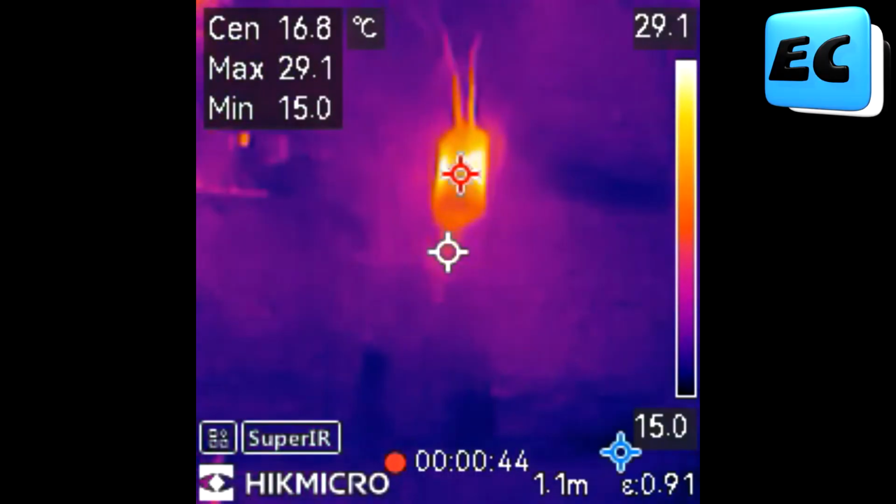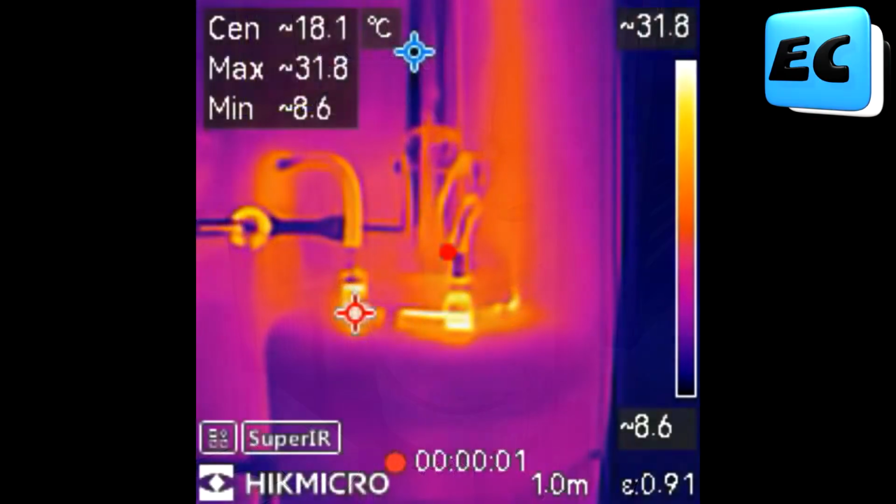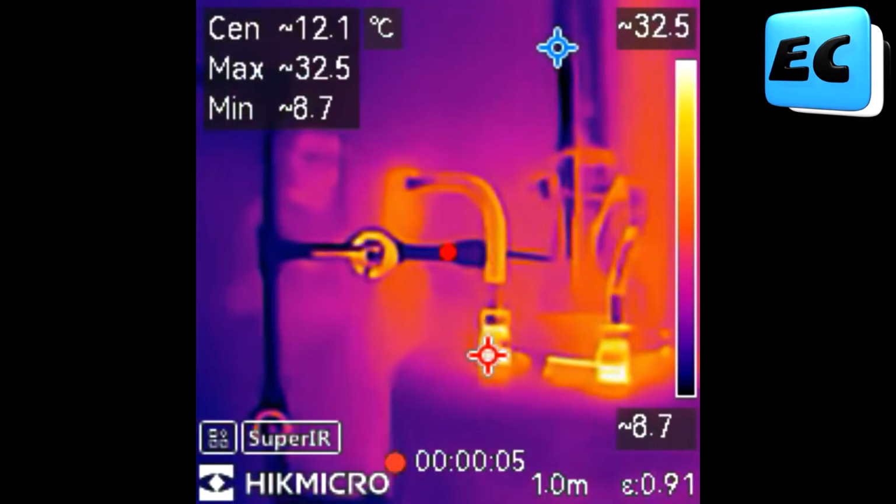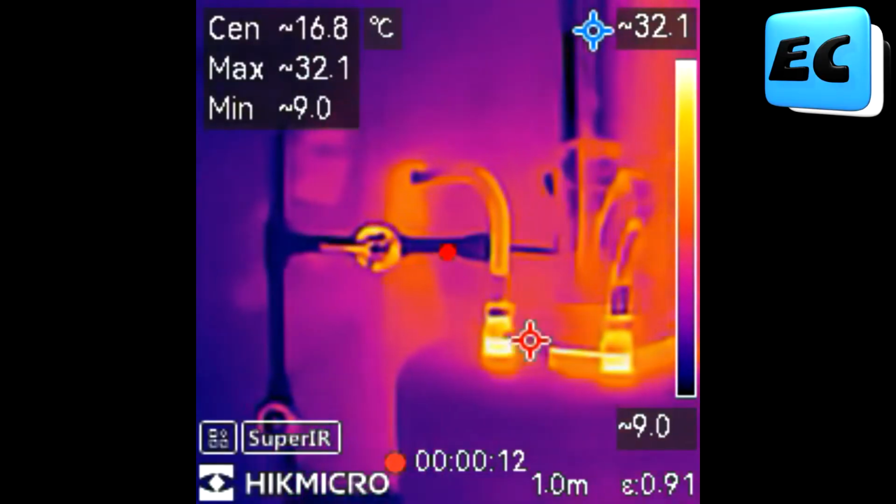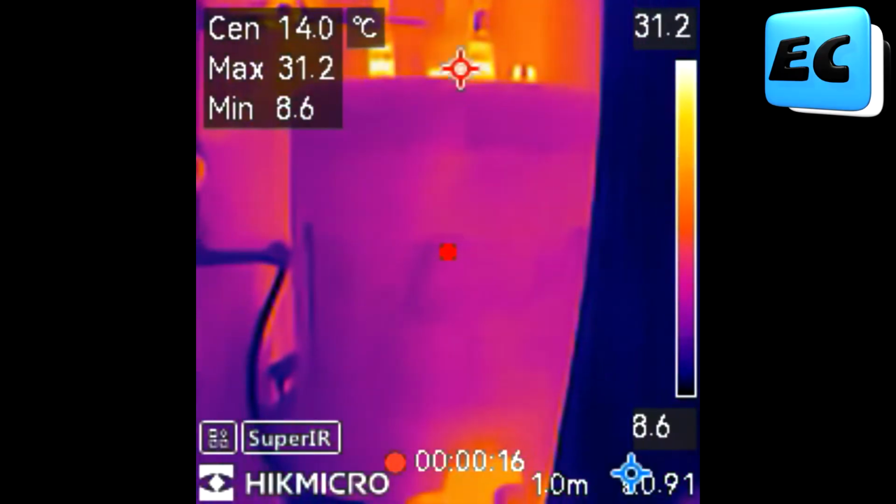Let's move on to a more around the house test. Here, you can see this water heater and the pipes. You can even see the pipes that are embedded in the wall under the concrete. You can see how the hot water flows through the pipe. If there were any leaks or a blockage, it would be noticed immediately.